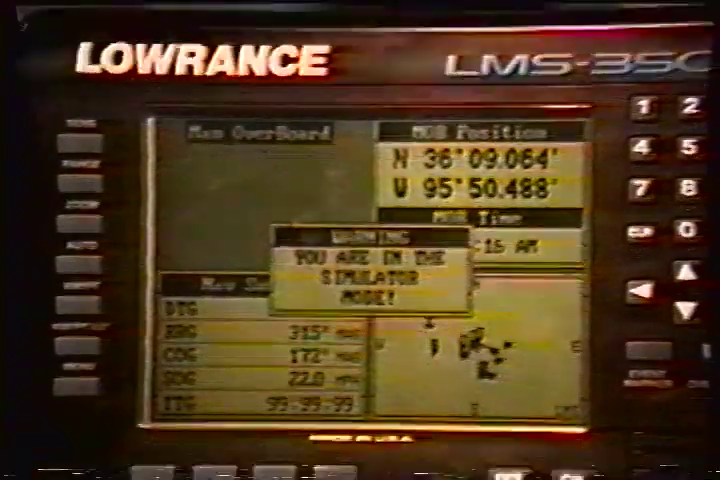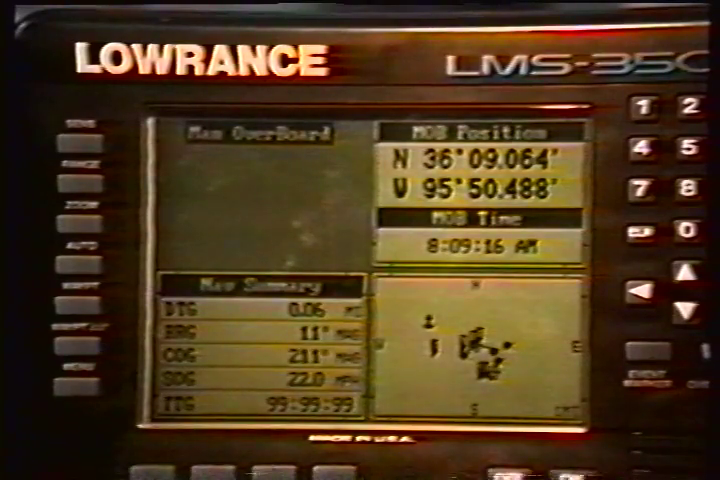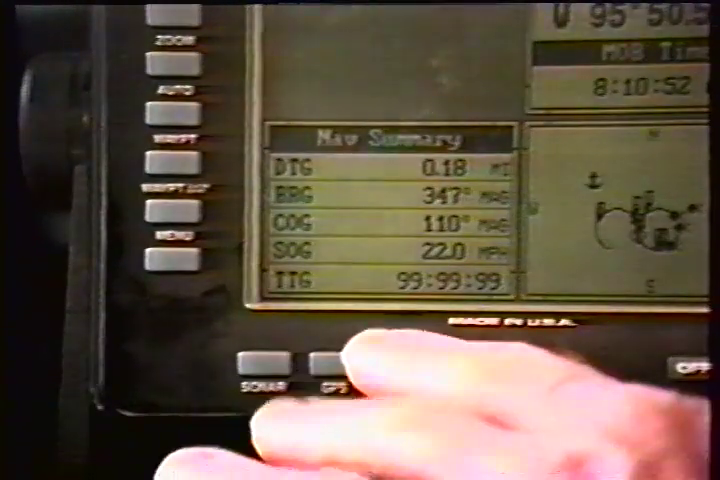At the bottom of the screen are the navigation data displays showing the distance, DTG, bearing, BRG, course, COG, speed over ground, SOG, and time to go, TTG, back to the position at the top of the display. Using these displays, along with the plotter in the lower right corner of the screen, gives you the information you need to steer back to the Man Overboard position. To stop the unit from navigating to the Man Overboard position, press the key next to the Disabled Man Overboard label. This resets the Man Overboard navigation.